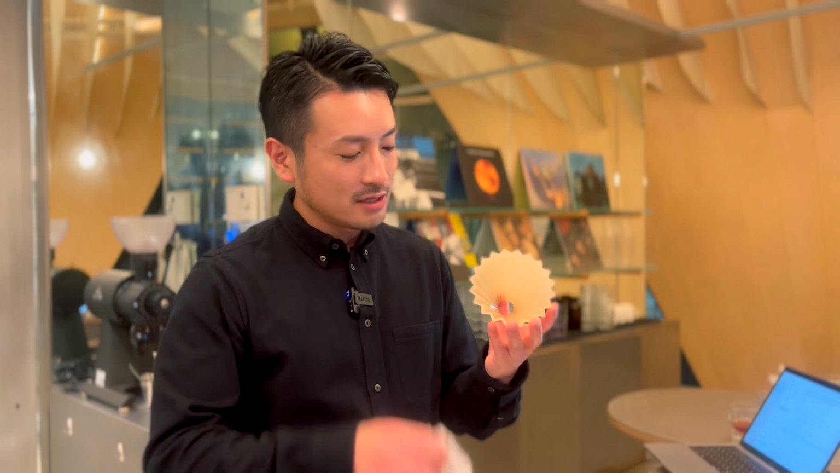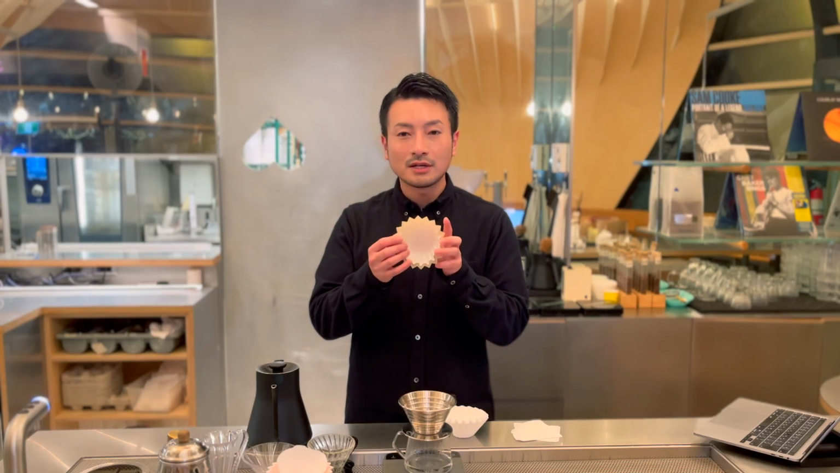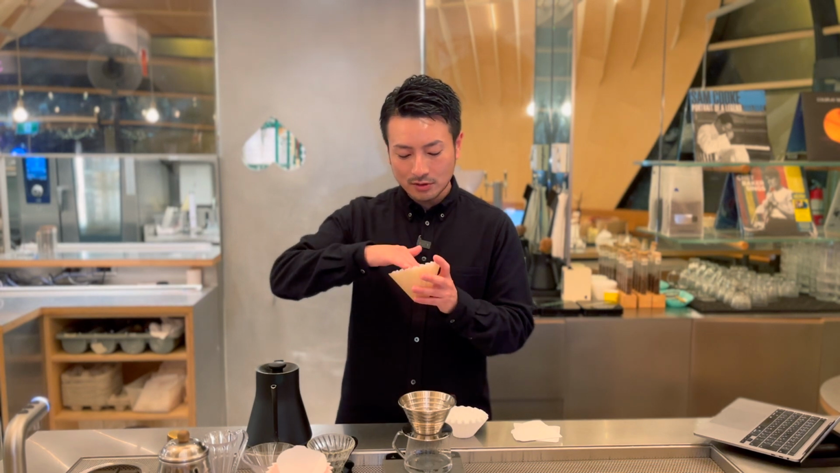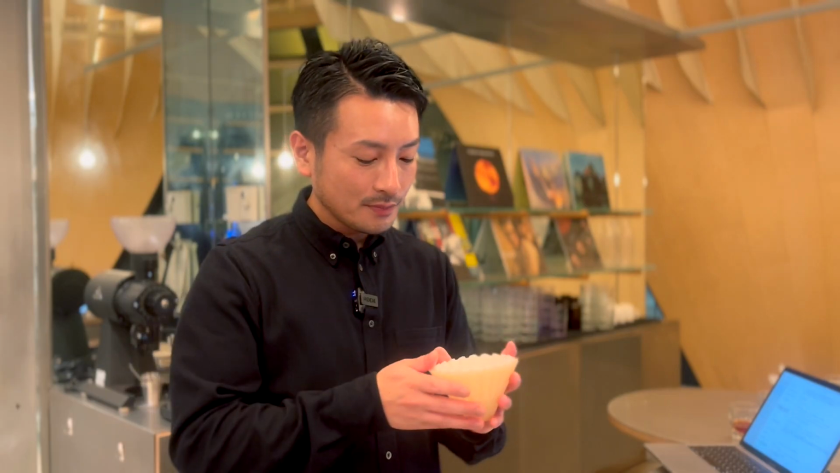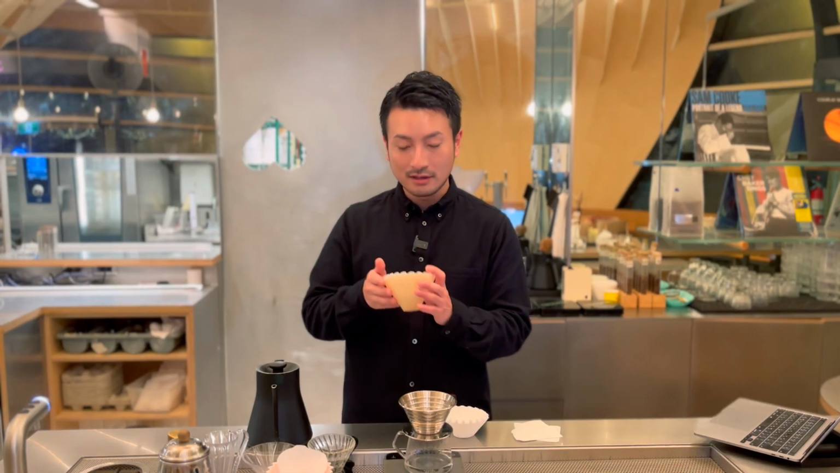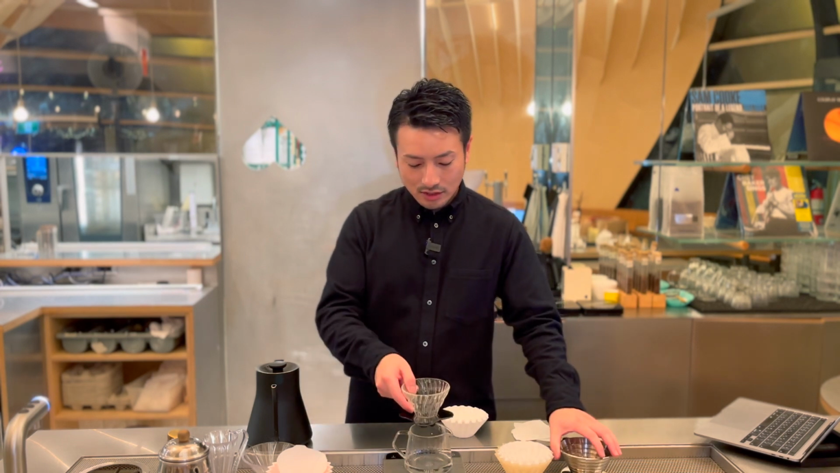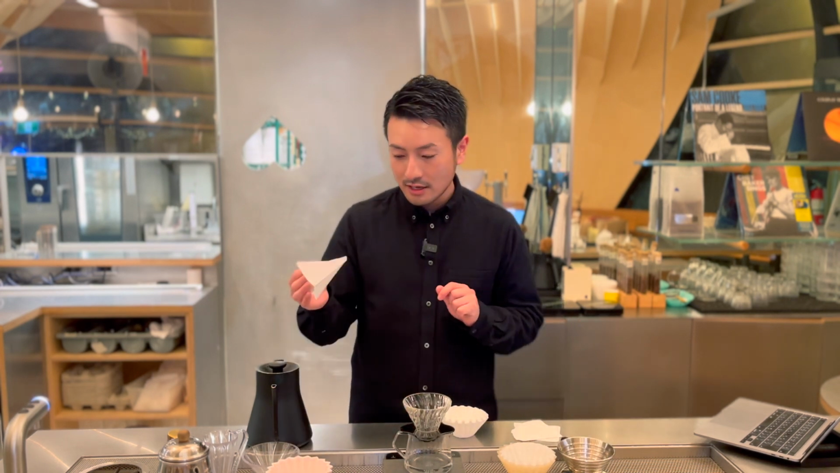For drippers with built-in ridges, like Origami, the filter is less likely to collapse, but it's still important to make sure the bottom stays flat and even when rinsing. Taking a little extra care with rinsing helps keep your setup consistent and improves your brew's stability.